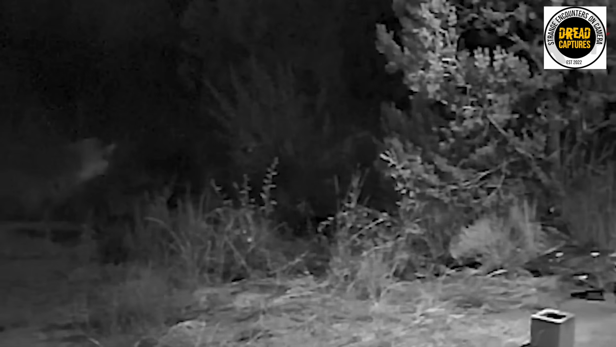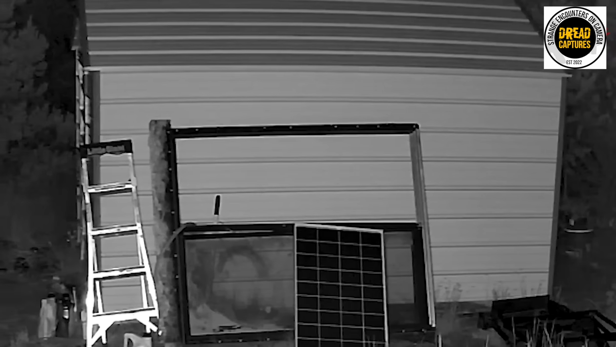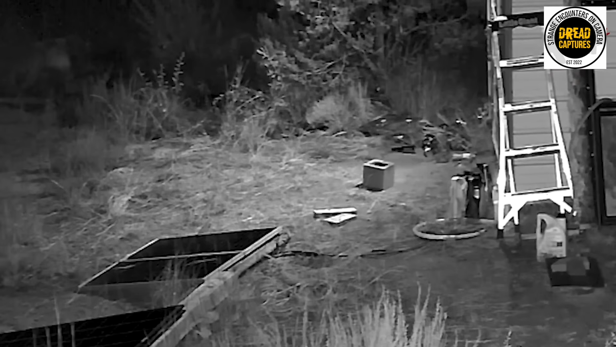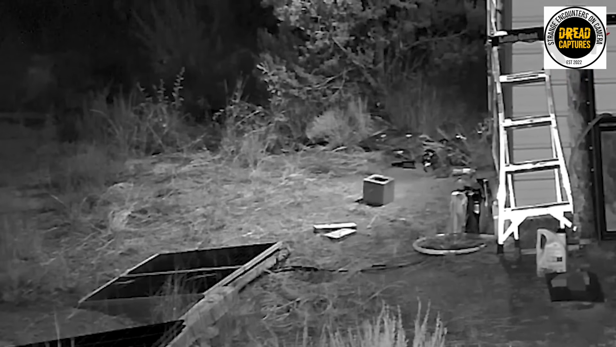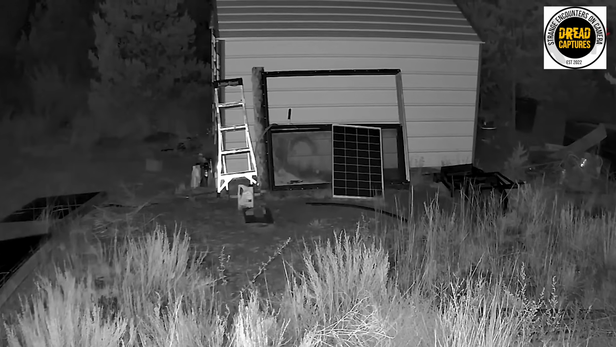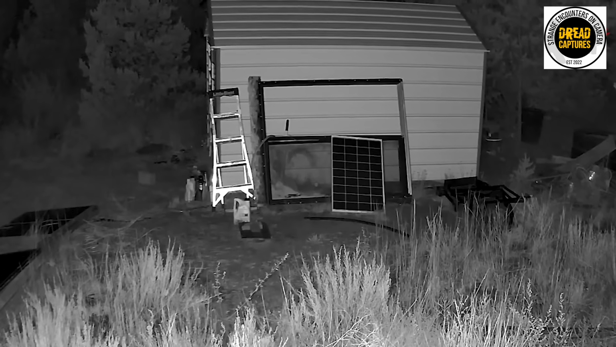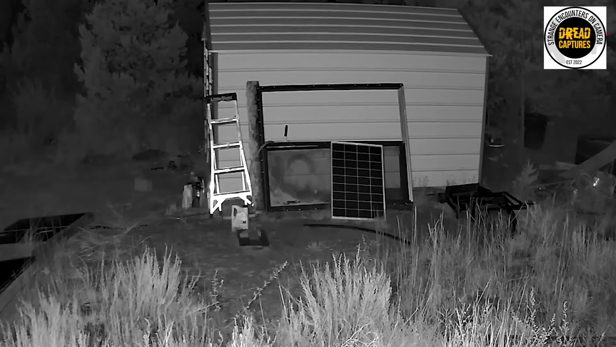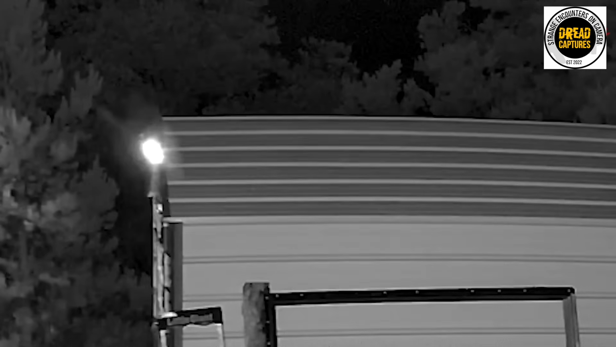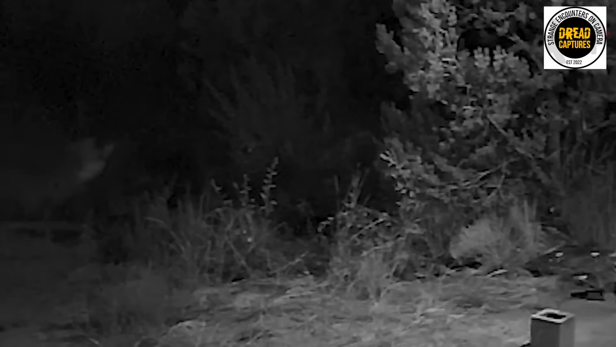This next clip definitely has these homeowners losing some sleep. A CCTV camera in their backyard picks up a creature moving off to the left of the screen. They have no idea what it is. They do know that it was big enough to trigger their camera and their motion sensor light. Now, commenters are saying that this is definitely a skinwalker, but to me this looks like it's on 4 legs.